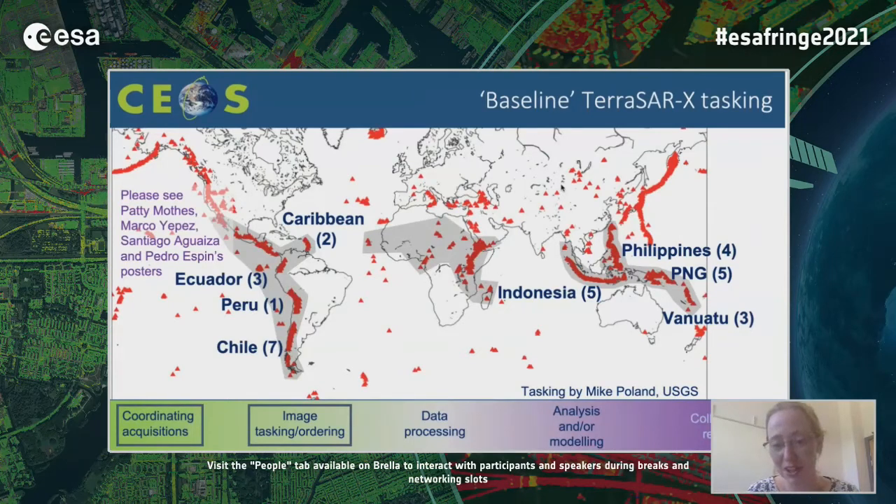I'm going to start off by showing a few summary figures to give you an idea of where the project is working. The numbers after the countries named on this figure show the number of volcanoes where we're tasking TerraSAR-X imagery, essentially to try and get a baseline so that if there is an event at some point, we're going to have some pre-event imagery in order to make interferograms.